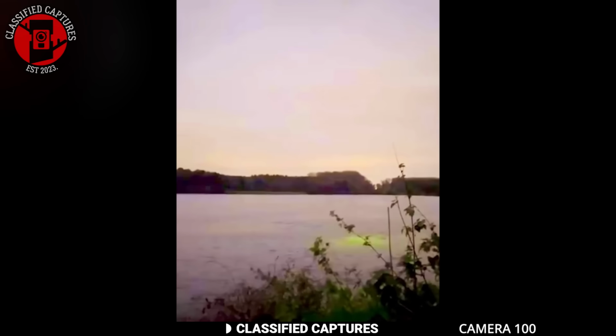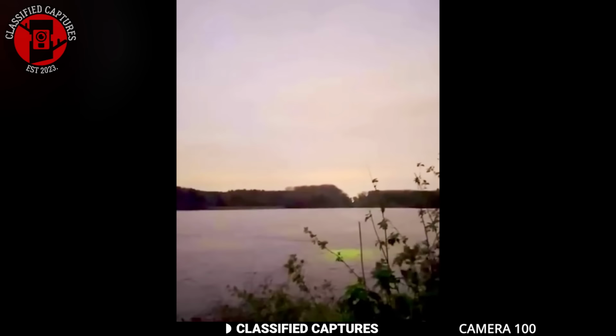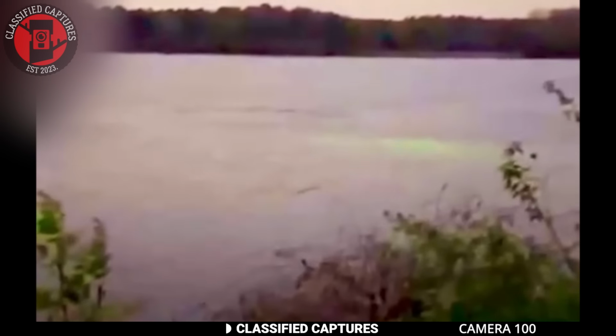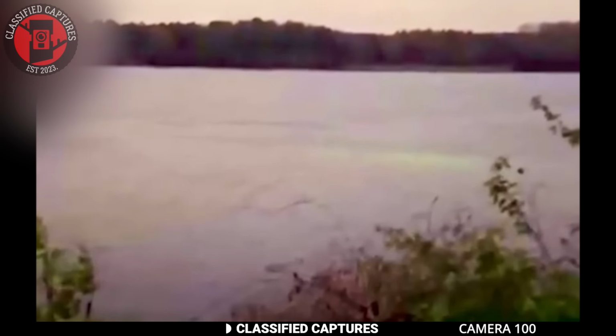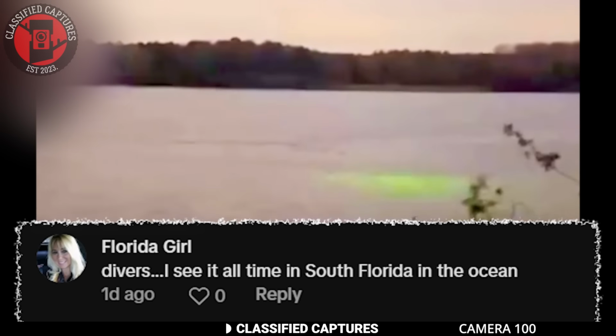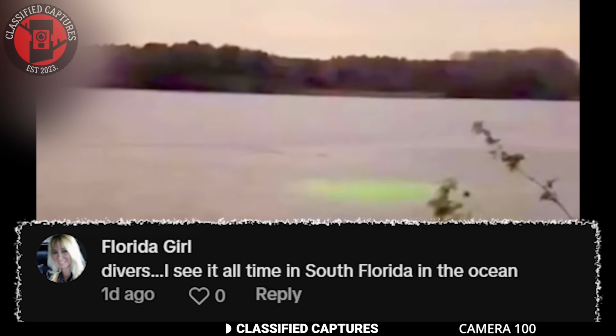When the clip first surfaced, some began suspecting it was a UAP hiding in plain sight, just like the leaks had suggested. While everyone was in awe and encouraging her to go back to the site and see what else she could find, someone mentioned it might not be extraterrestrials at all. Instead, it might just be divers at work.